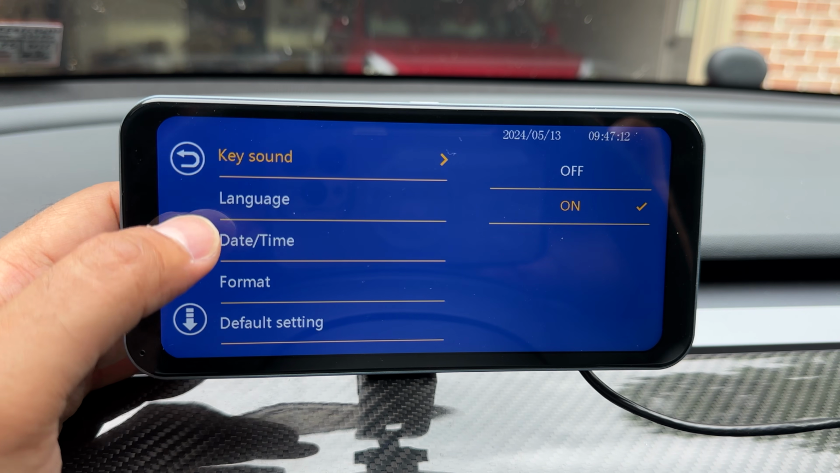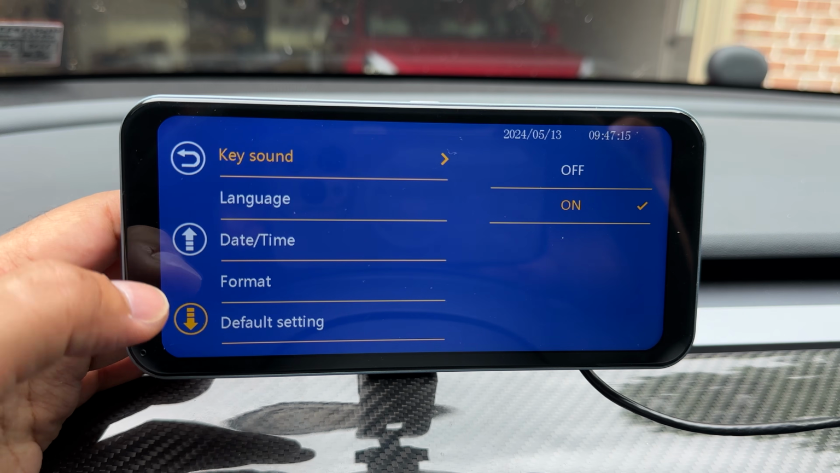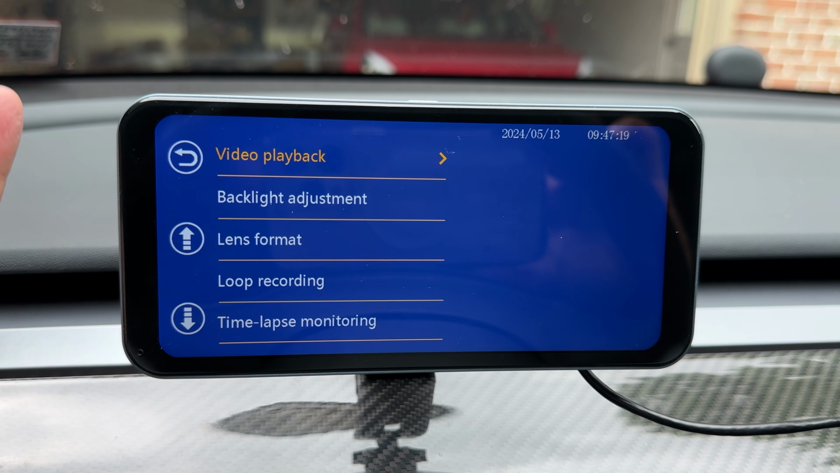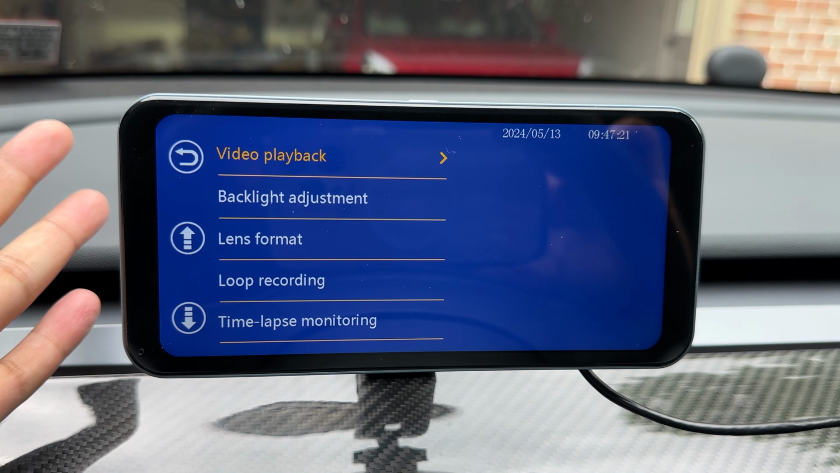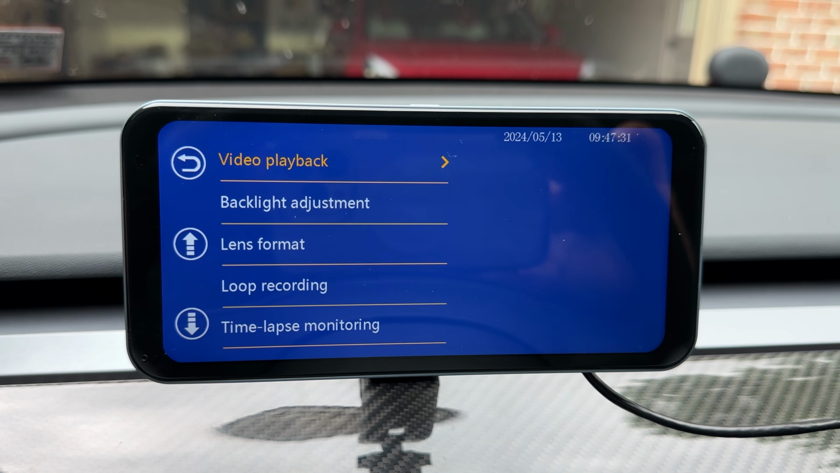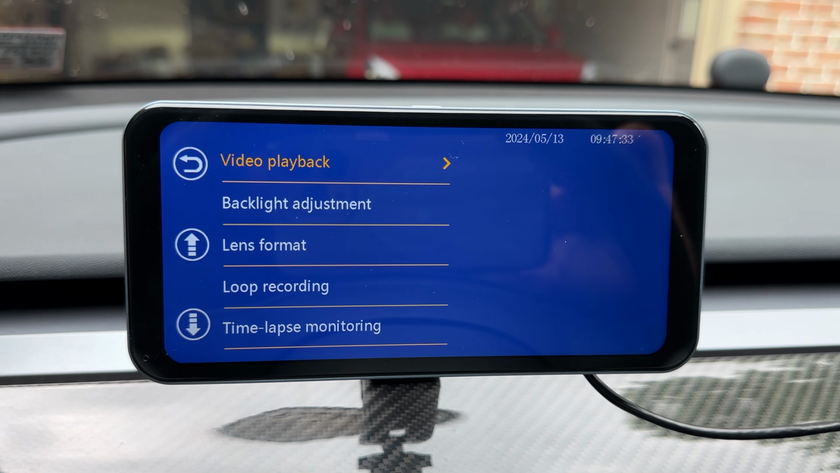The key sound, language, date and time, format, default setting, and the version. So that is all that you get on the settings. I wish I knew what some of this did. It didn't come with any directions. Maybe these are features that they're going to incorporate in future, and this is just a very early version, but I don't know what some of that means. Anyhow, I just wanted to show you that they exist.